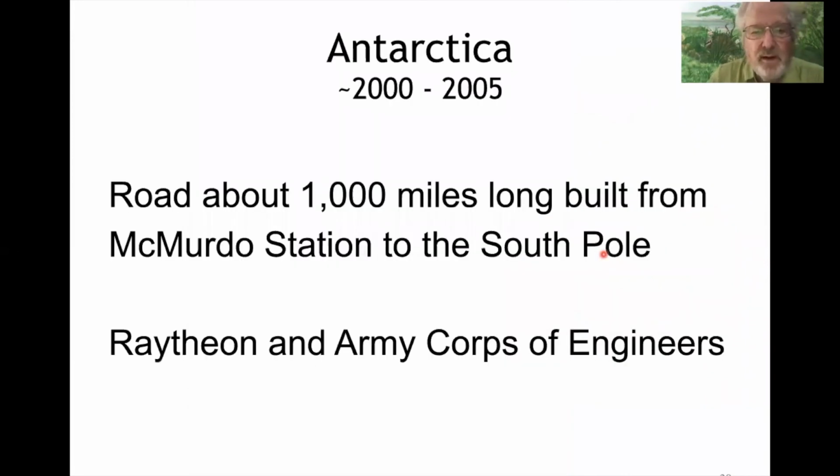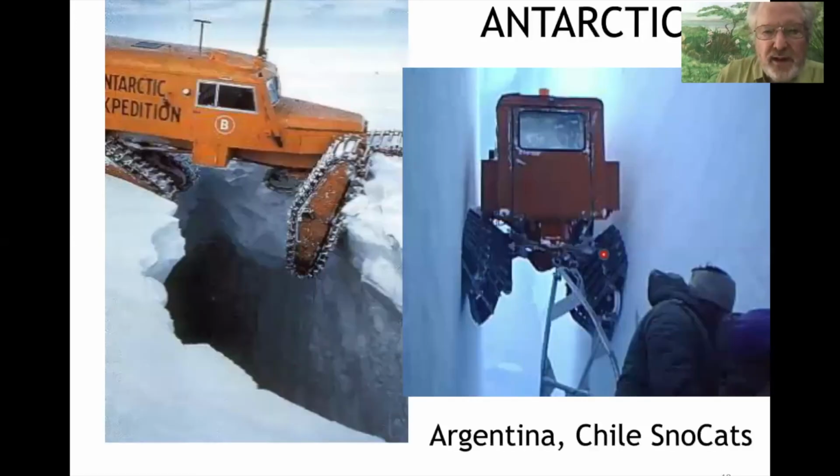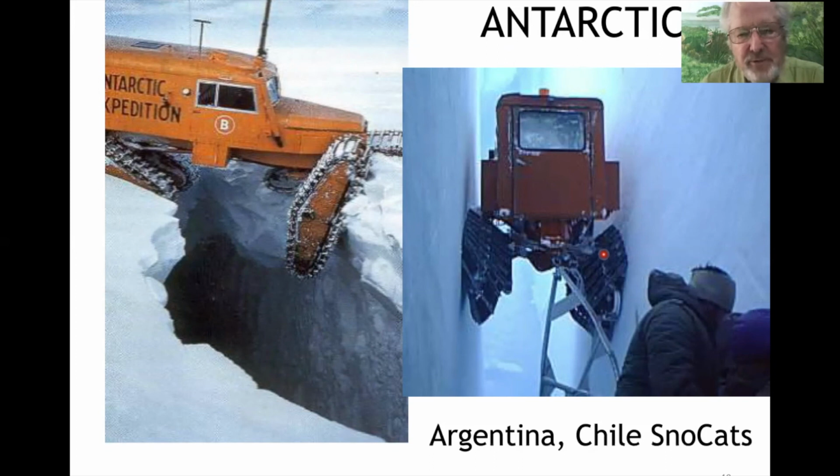Okay, away from archaeology and on to a couple of other uses for GPR. You may or may not know that a road about 1,000 miles long was built from McMurdo Station to the South Pole in about 2005. Raytheon and the Army Corps of Engineers, the Cold Regions Research and Engineering Laboratory, built the road. Here's what happens. There were a couple of crevice areas along that 1,000-mile stretch. There were two major crevice areas. Crevices form from deep down and work their way up to the surface.